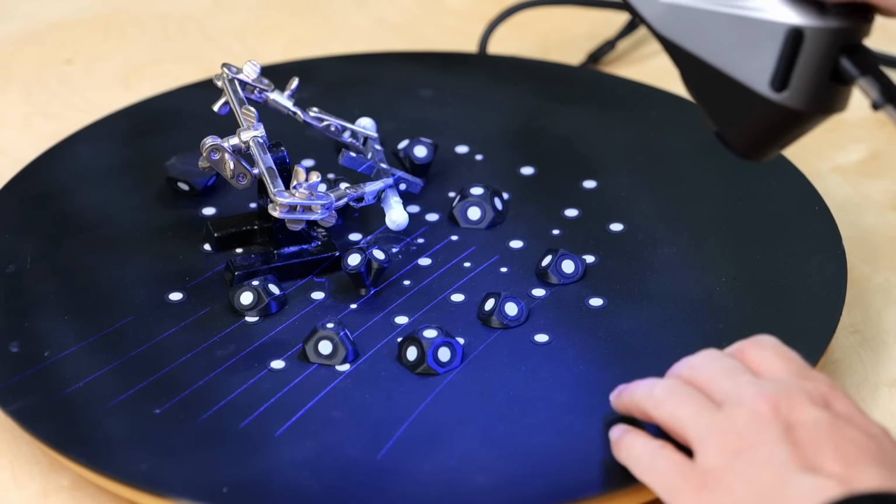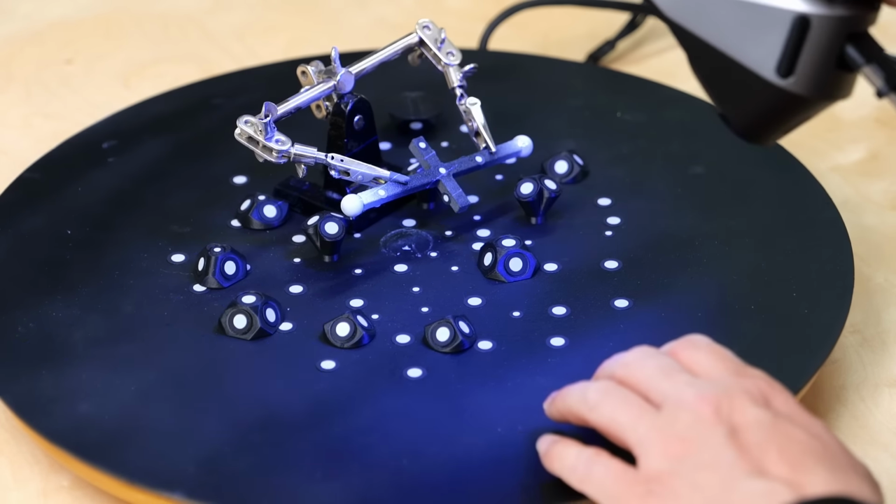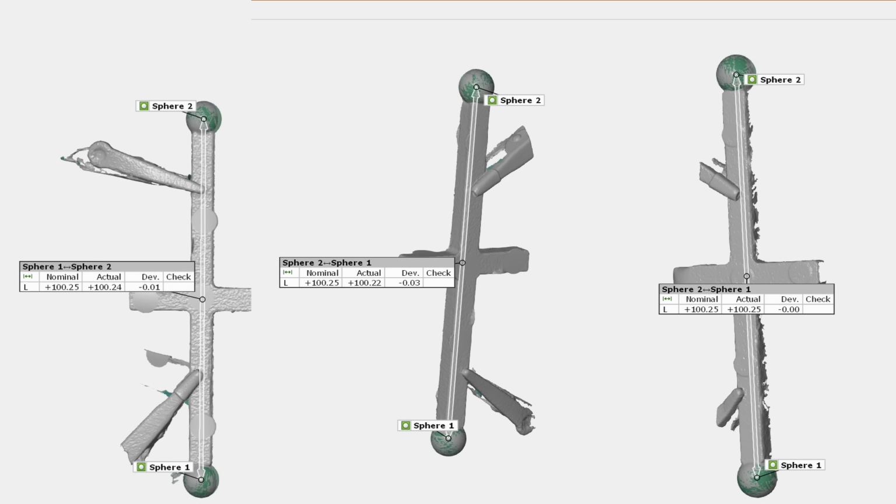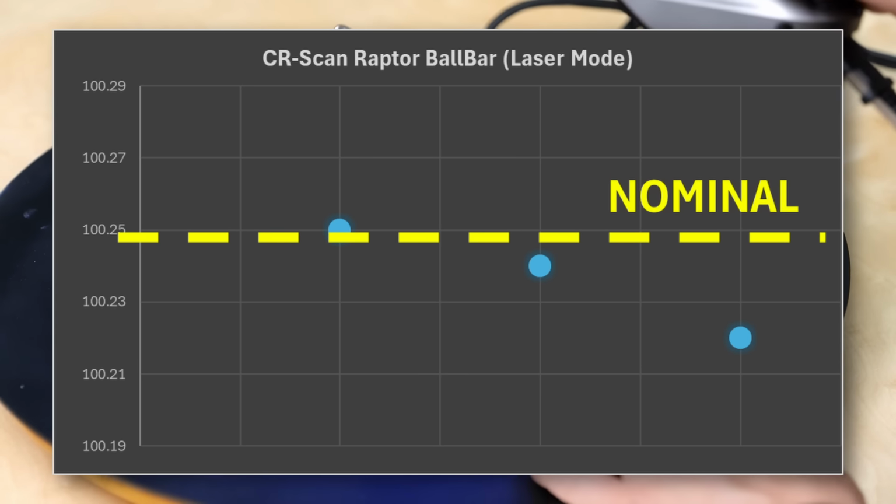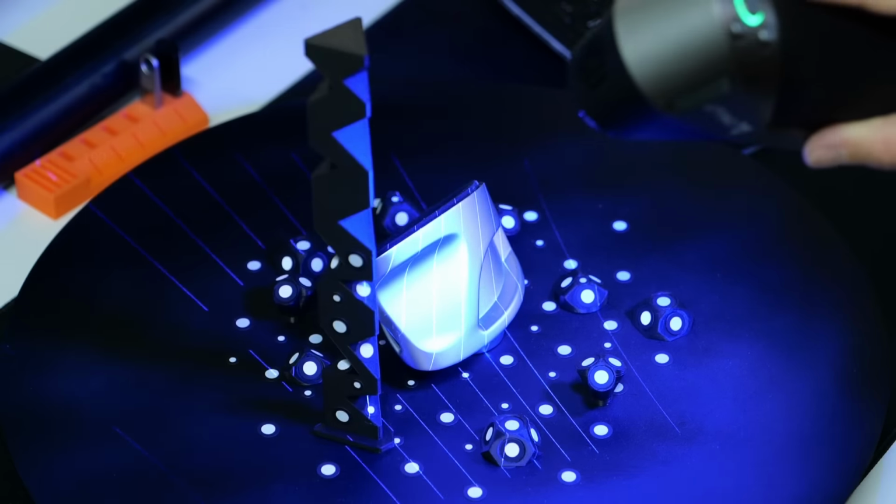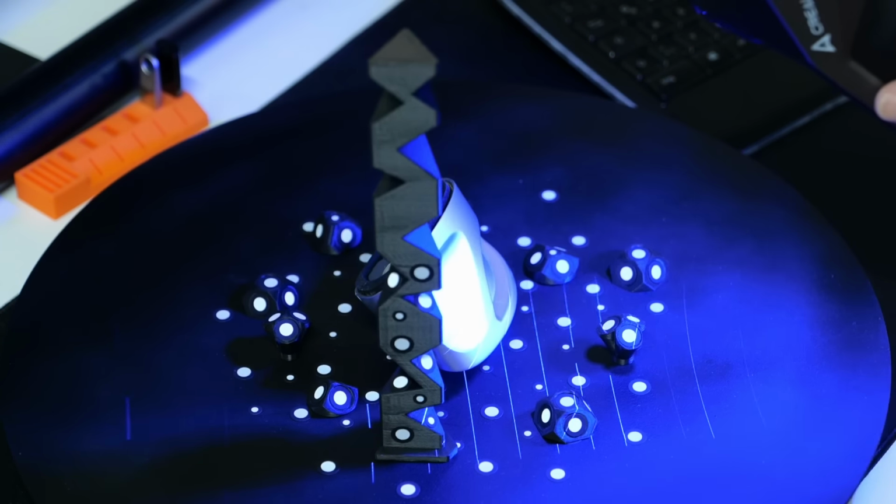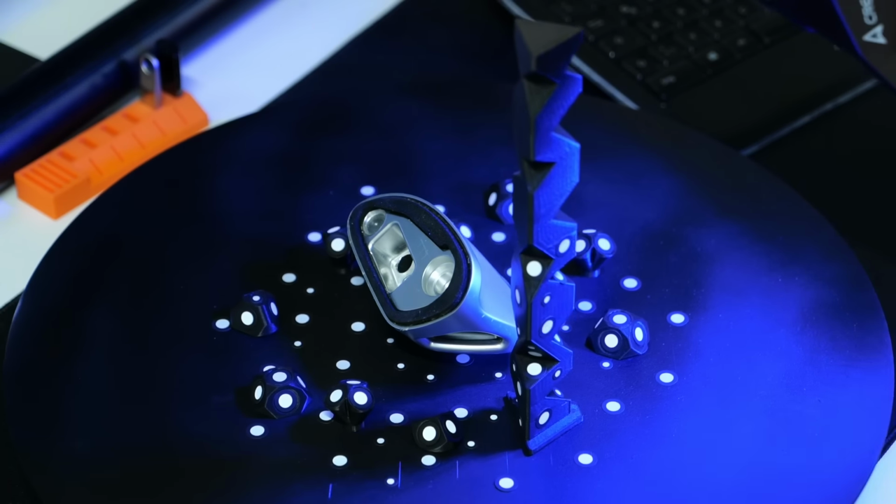I scanned the ball bar 3 times in 3 different orientations, and the measured center distances were 100.24, 100.25 and 100.22 millimeters. That's a maximum deviation of 0.03 of a millimeter per 100 millimeters, or around 0.3 millimeters deviation per meter, which makes it, in my opinion, very usable for reverse engineering and even metrology up to some point.